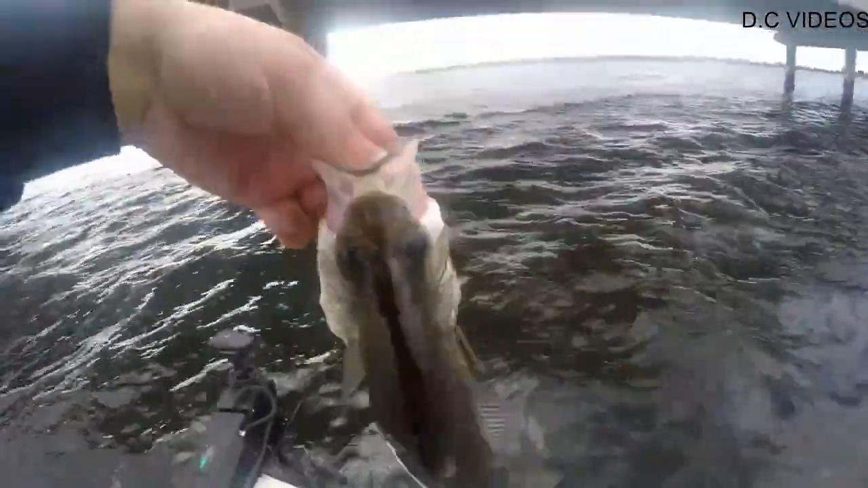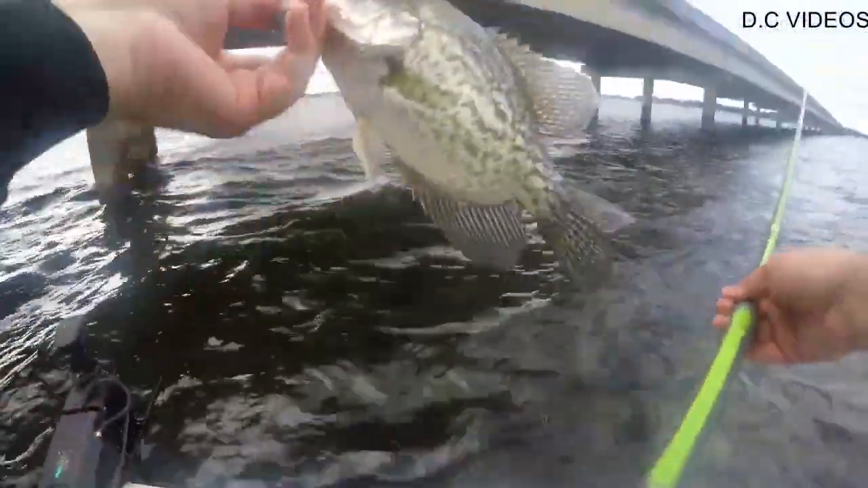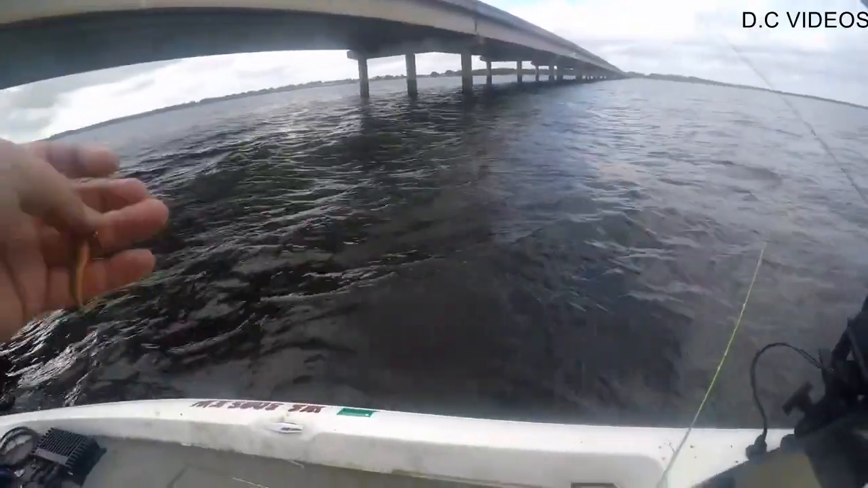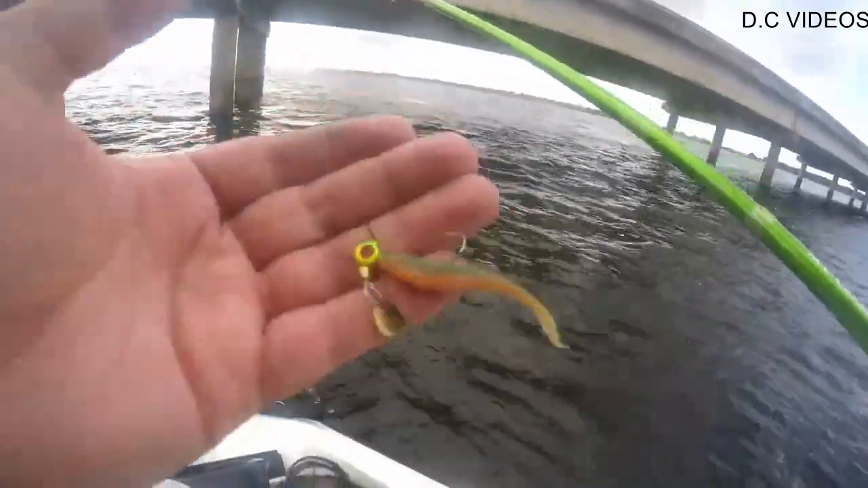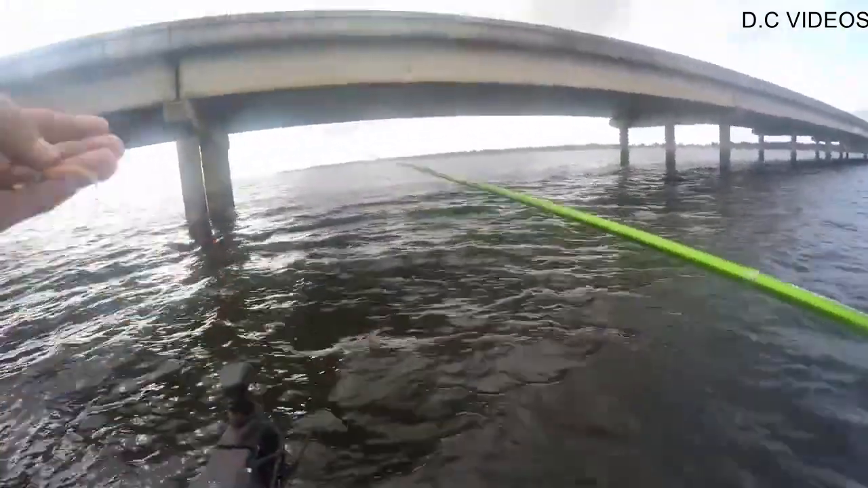They aren't quite like a fall. Usually their bellies are bloated, but it's been so warm. They haven't quite hit that feed bag yet, I don't think. Throw this guy in the live well. You know, yesterday I was using a hair jig that was kind of like a bluegill pattern. Orange, yellow, green, something very similar to this, and that's what they're hitting on, so it seems to be working.